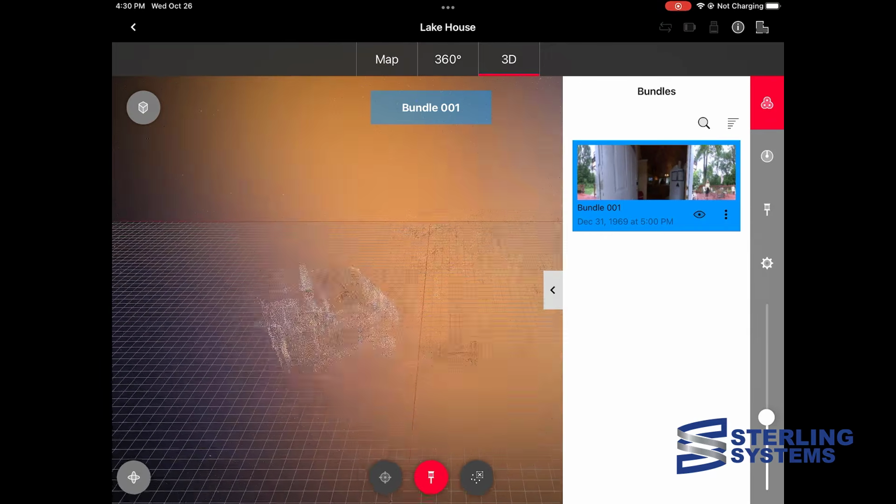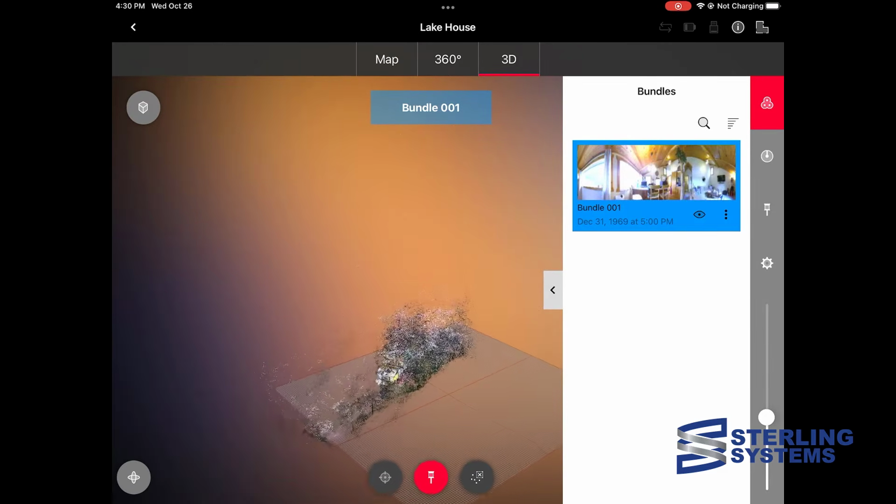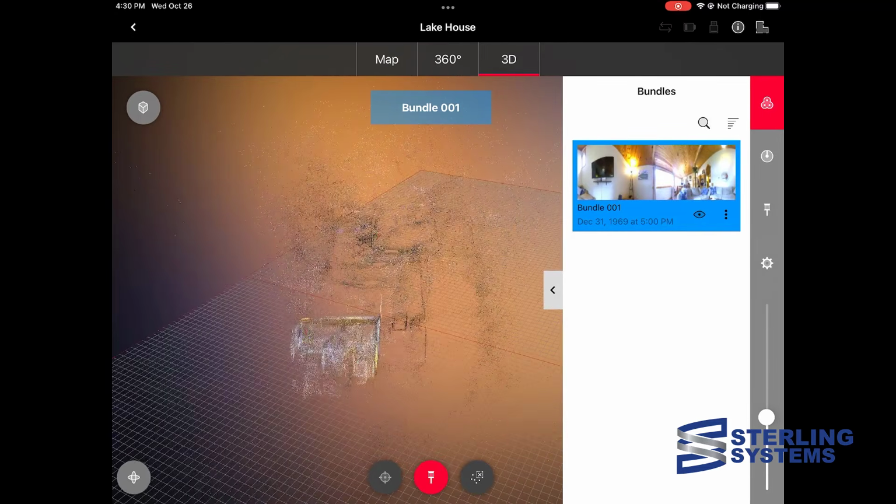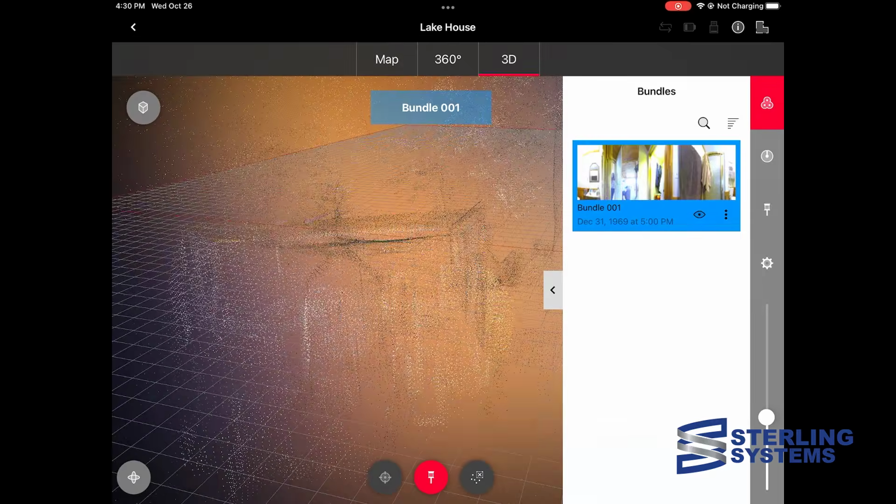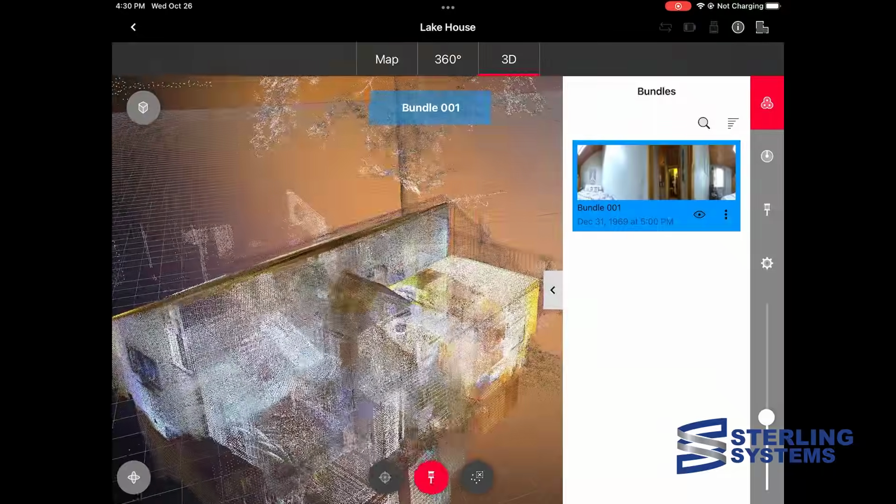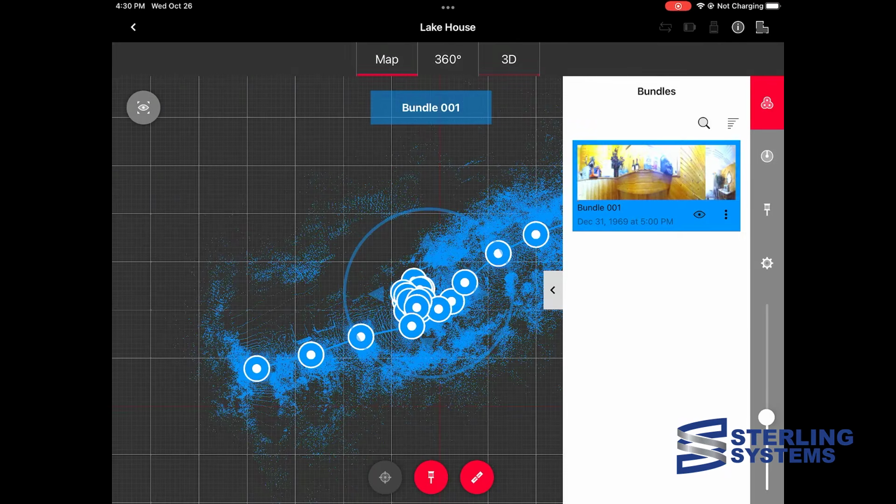And if we go over to the 3D tab again and we select the entire bundle, then we can see our entire project on the screen and rotate and pan and zoom, etc. Remember that this is only about 1% of the data that it actually collected, but it is nice to be able to see whether I got everything.